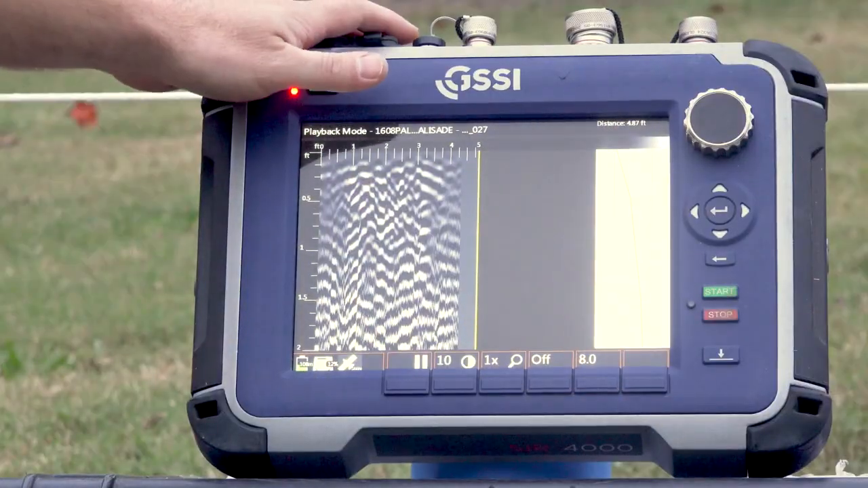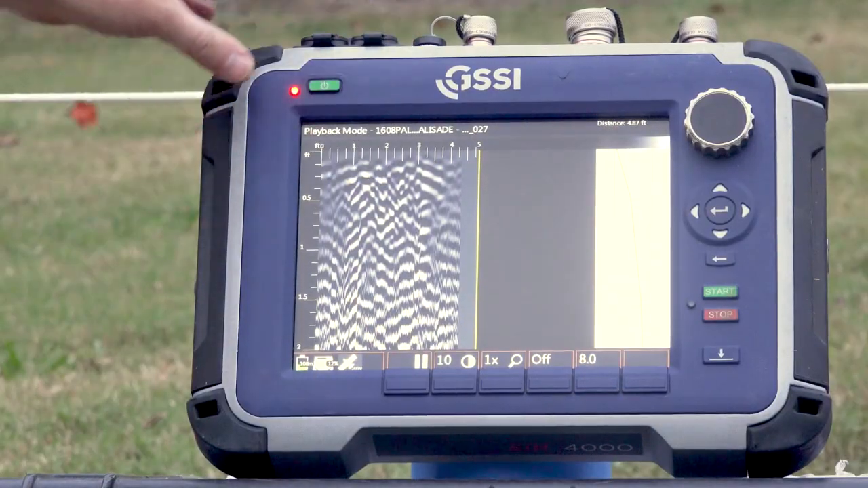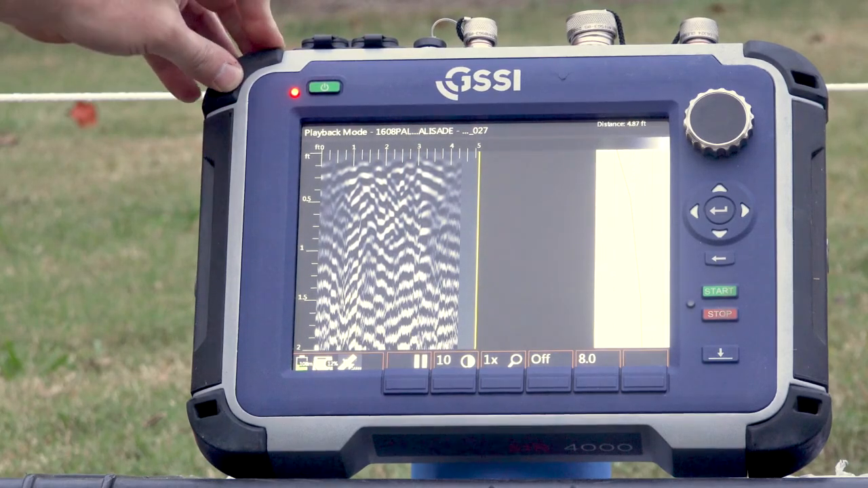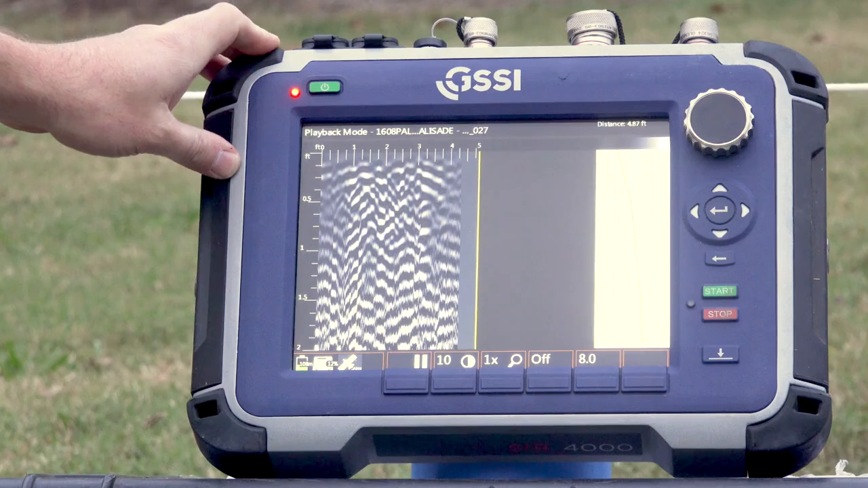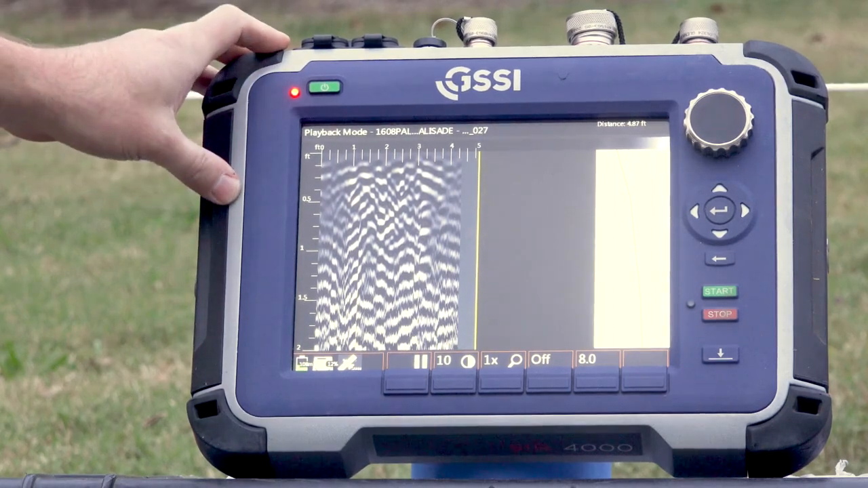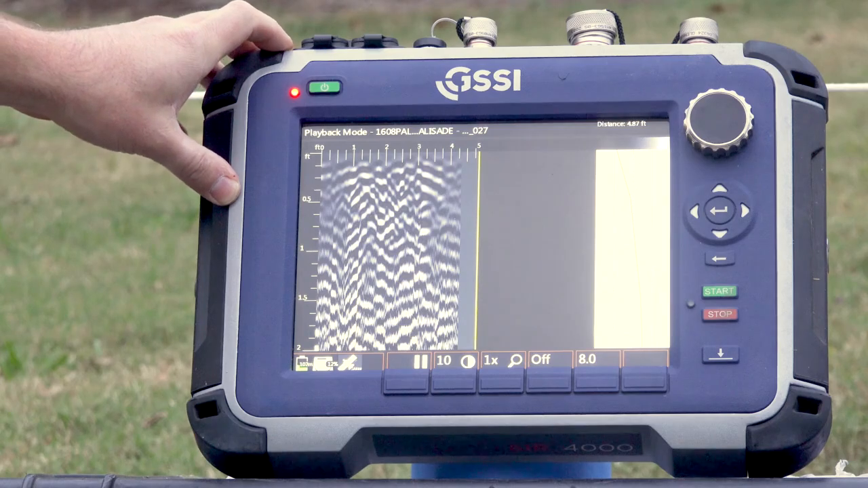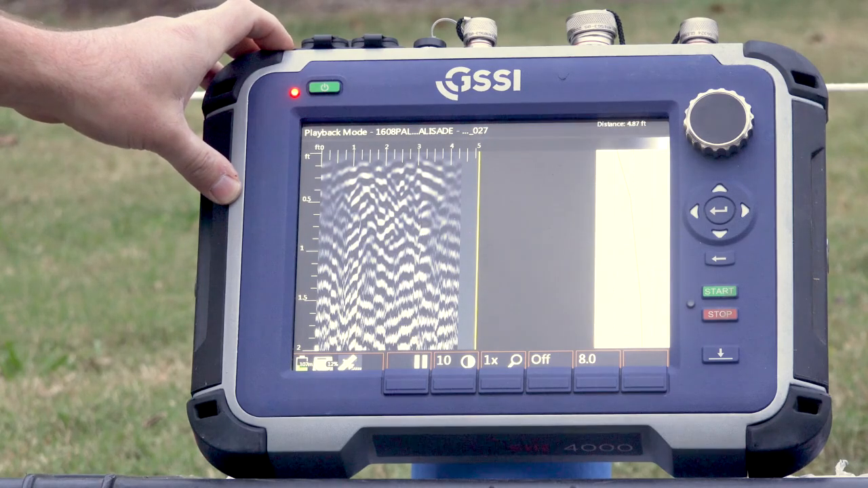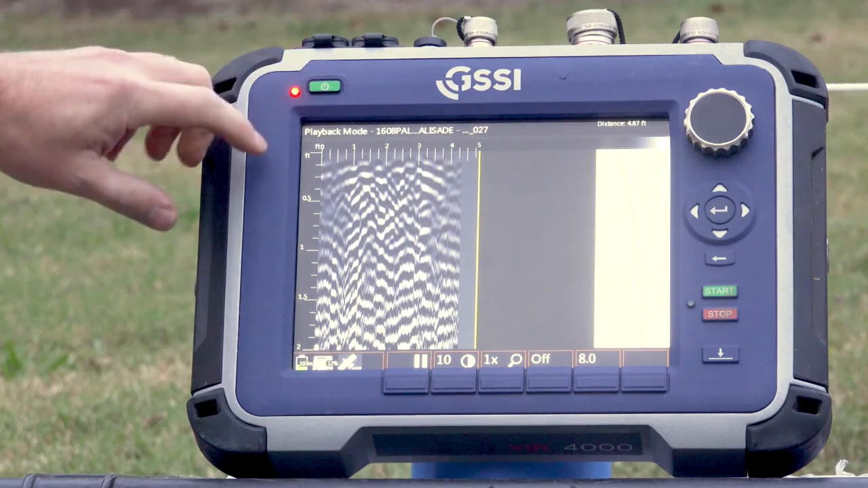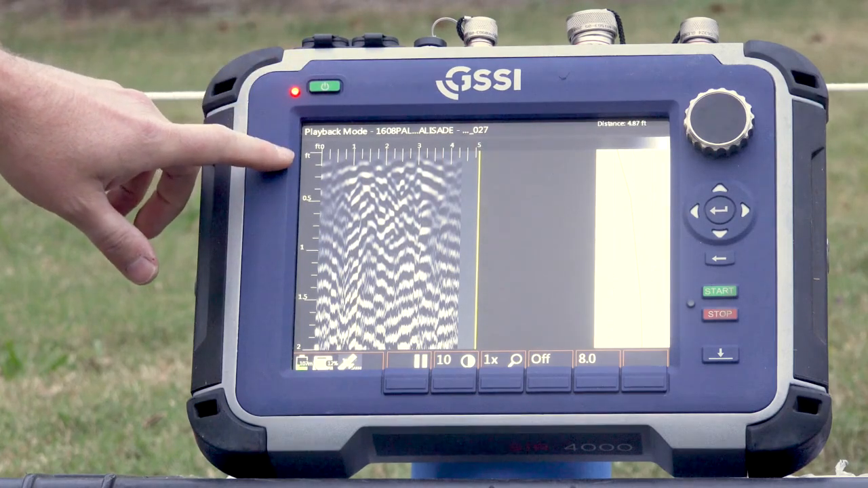So here we have our SIR 4000 control unit, and this is what we use to collect the 1600 megahertz data that I mentioned, both cross-polarized and normal polarized. And what we see here on the screen is a representative profile of the GPR data from the 1608 Palisade survey. What we have here is we're looking at a vertical profile.